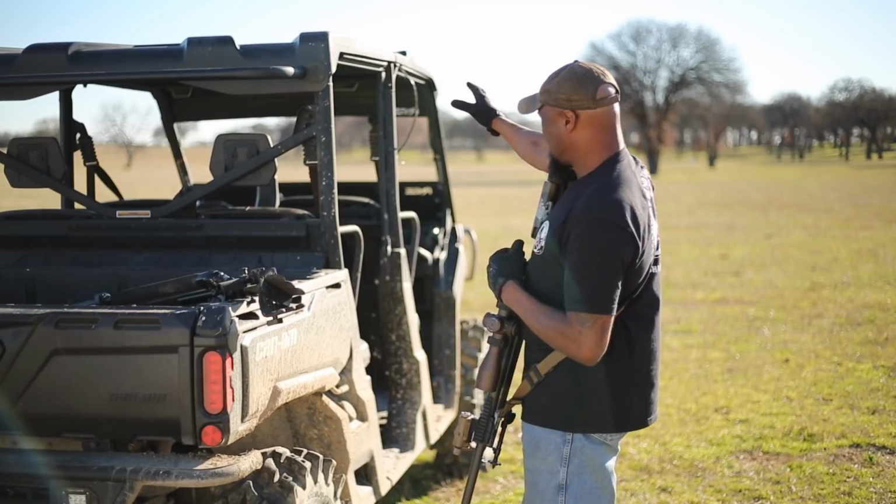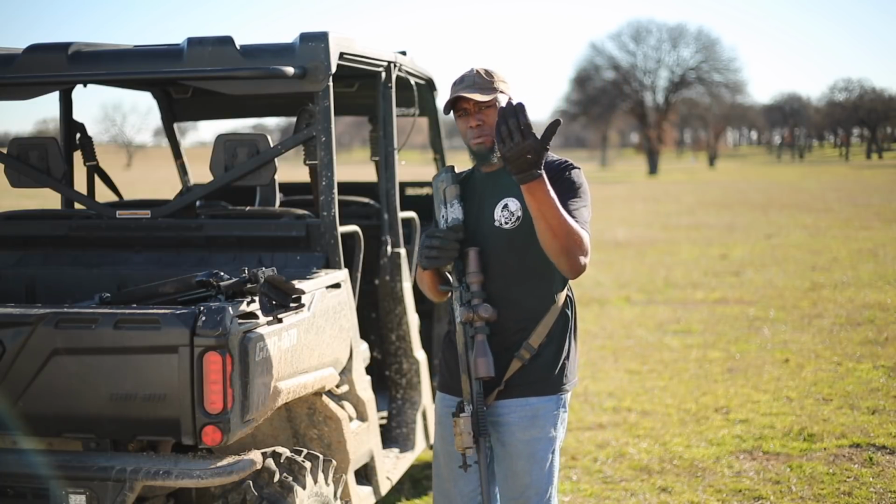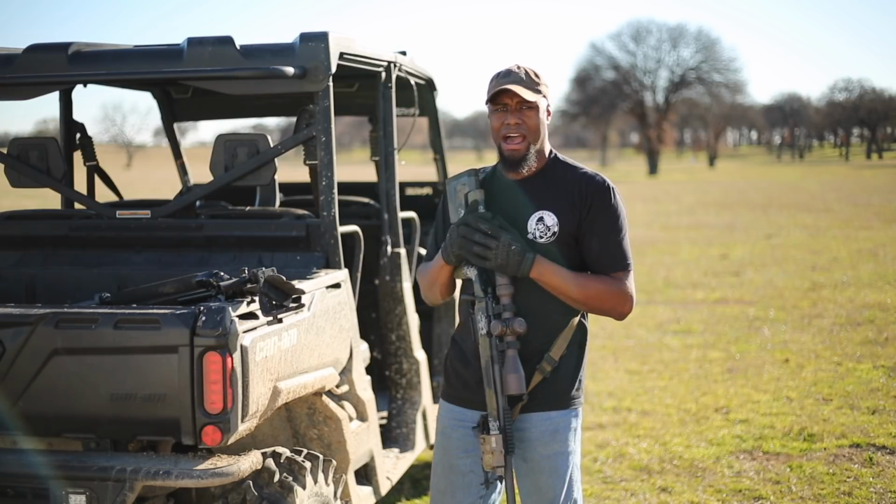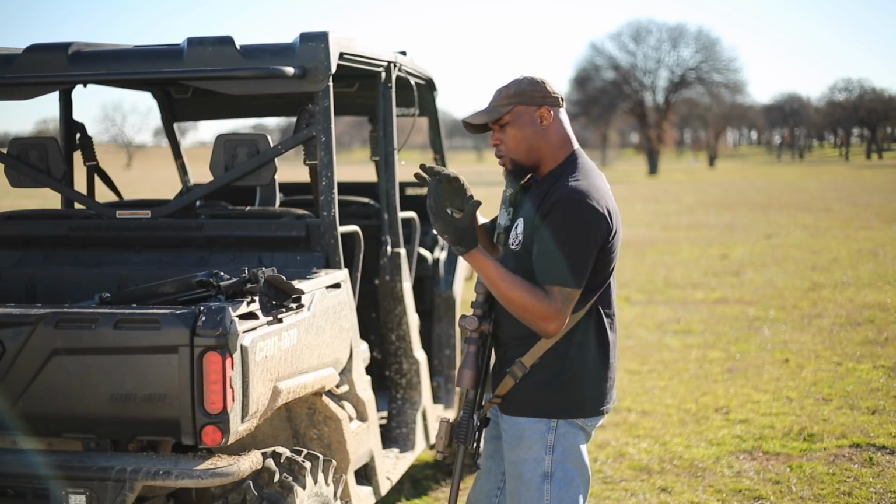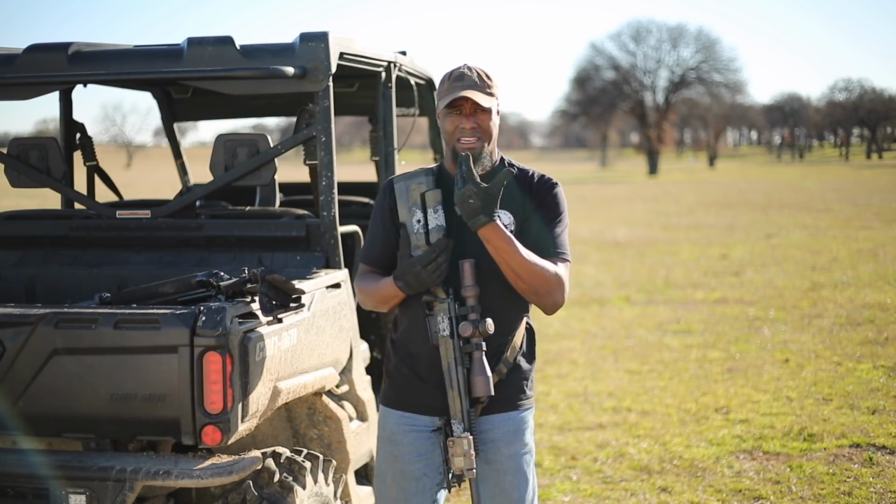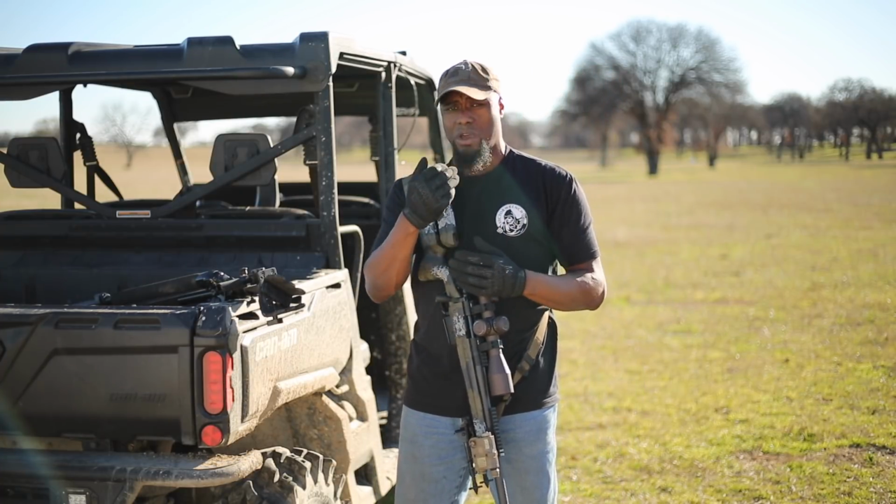Right now, we're facing south, so I want to approach the property or the pasture from the north. If the winds are coming out of the south, I want to approach the property or the pasture from the north. I want the wind in my favor. I want the wind in my face. No matter what, I want the wind in my face.